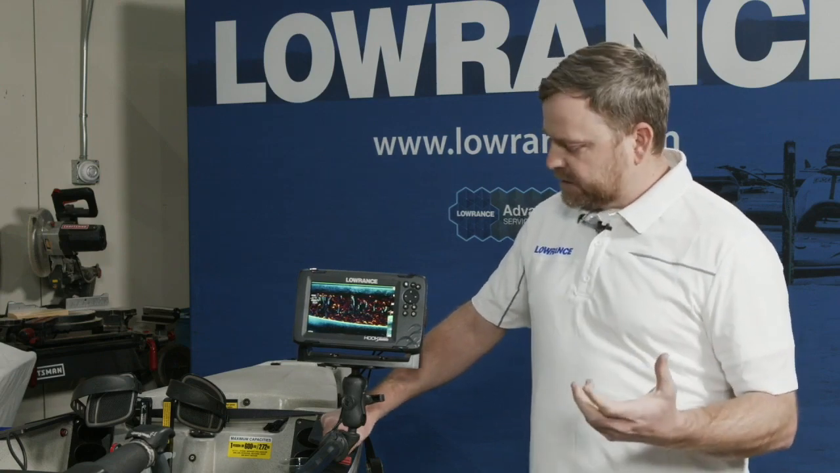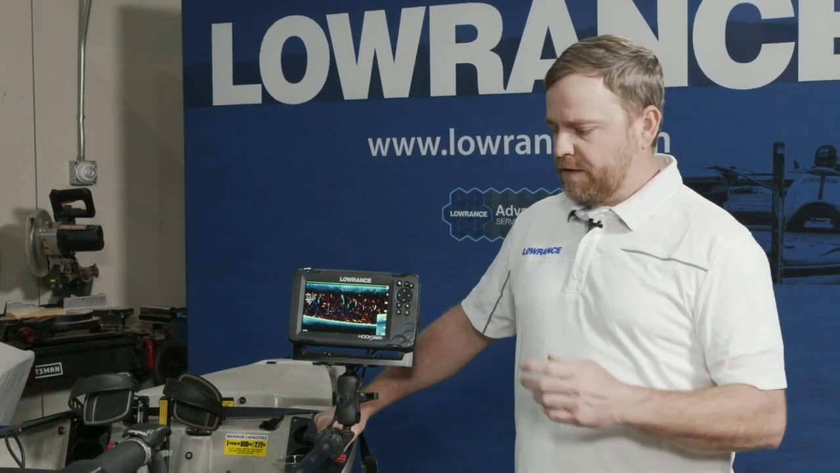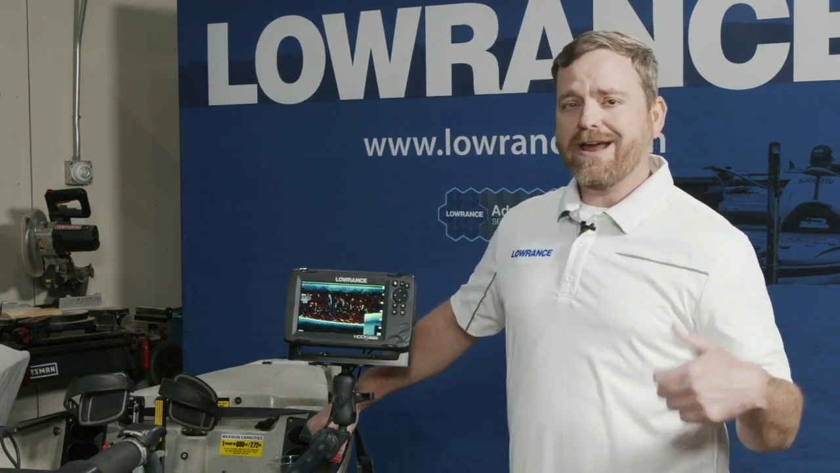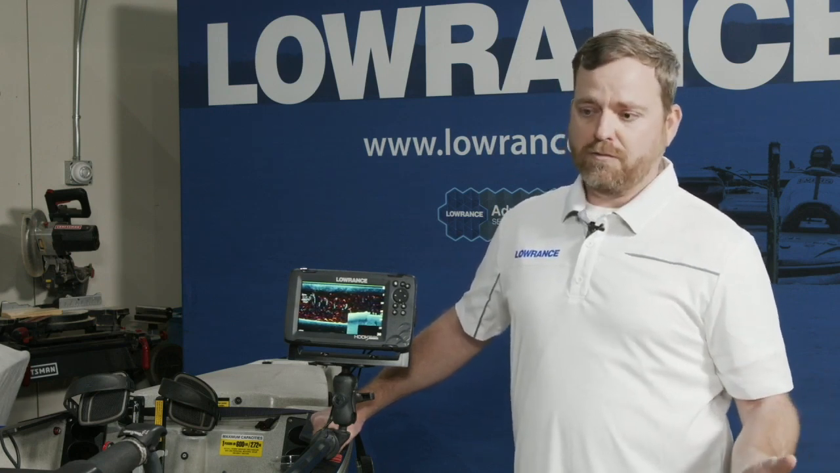The next thing that you'll see about these products is, depending on which model you buy, there are versions that come with the split shot transducer, which is basically the Hook Reveal's version of an HDI. It's sonar and downscan in a single transducer. And then there's versions that come with a triple shot transducer, which is sonar, downscan, and side scan in the same transducer. I do get questions all the time that people ask, if I buy a split shot, can I upgrade to a triple shot transducer? And the answer is no, they're different hardware.